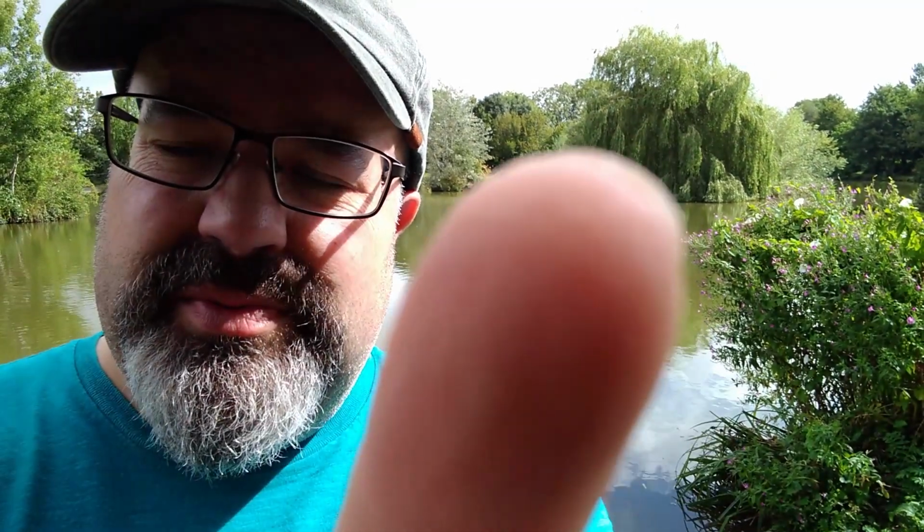Try a different composition with this willow tree here and see what that image looks like.